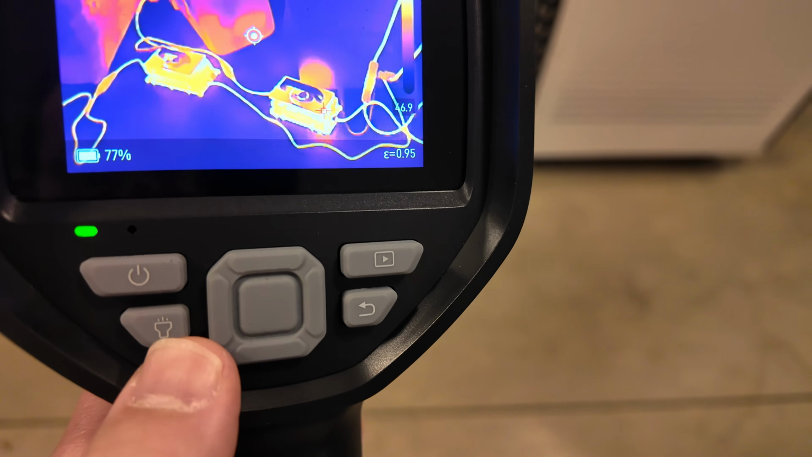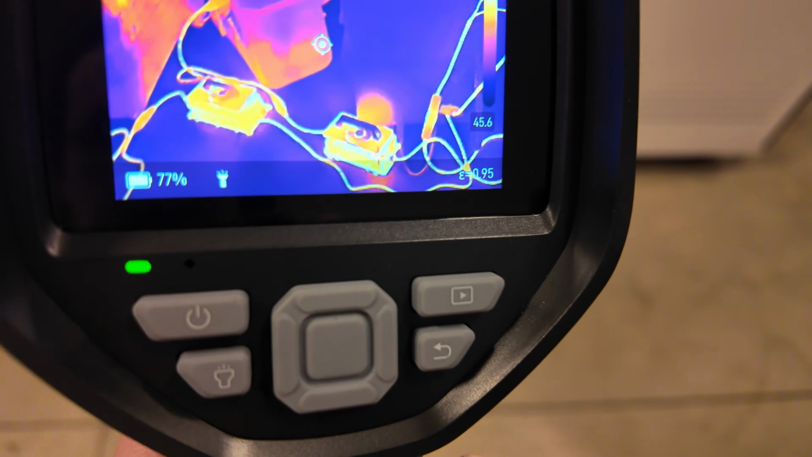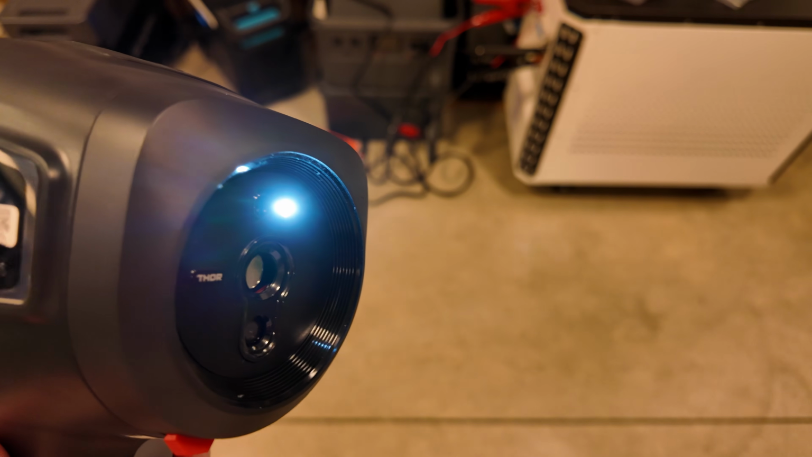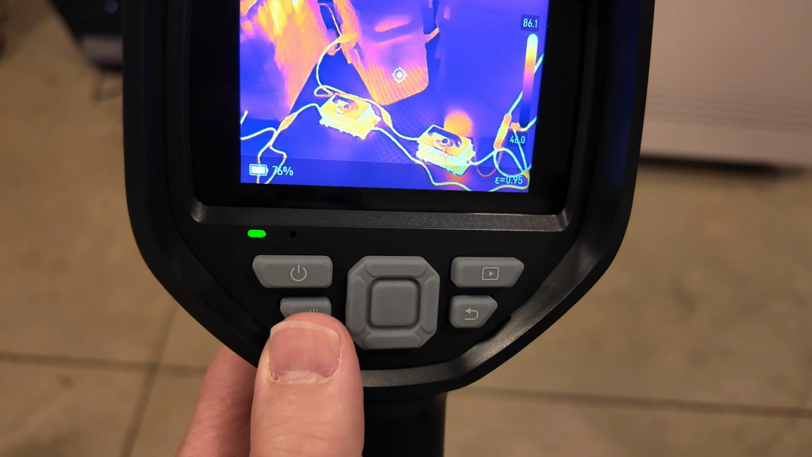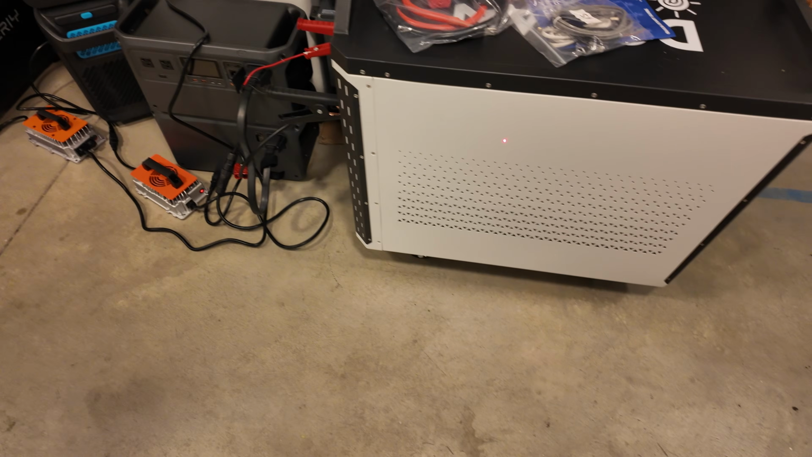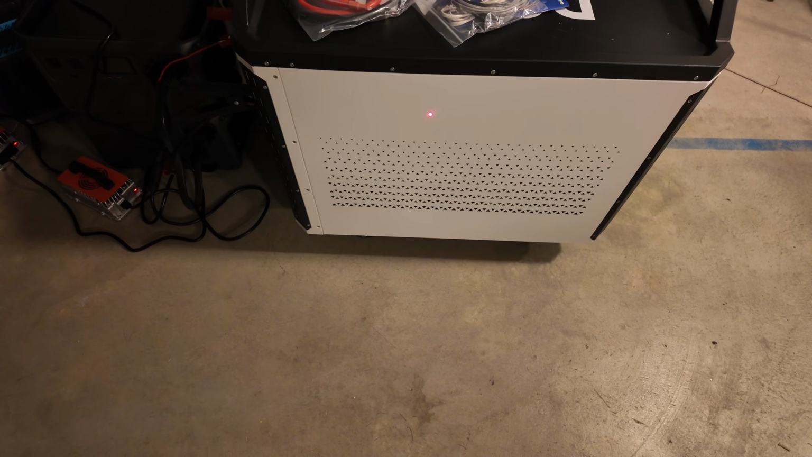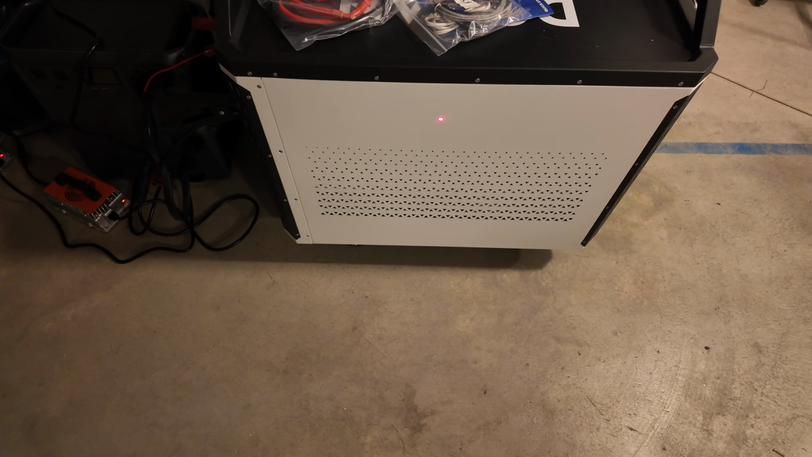Pushing this little flashlight button makes that little icon come on the screen, and if we turn it around, there's actually a little white light on this, which is kind of cool. If you press and hold this button, it's going to come up with that little icon. Can you see that little red laser dot?